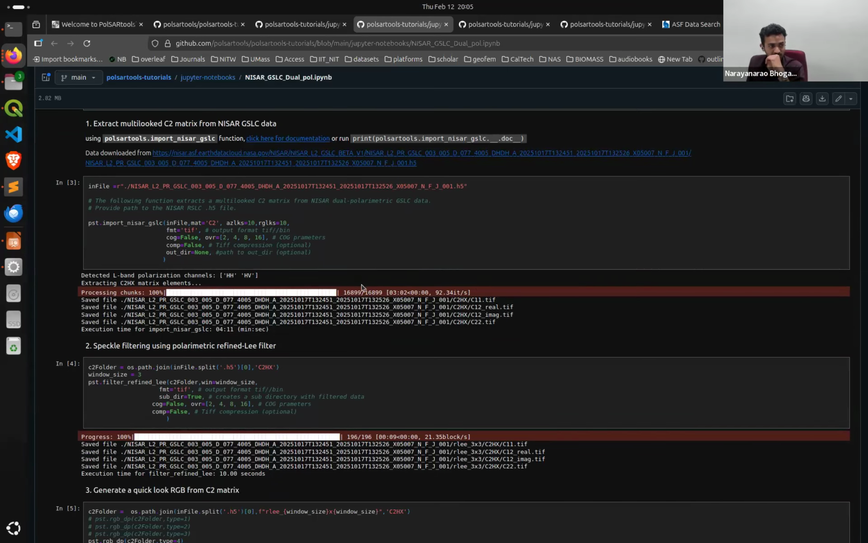As I mentioned about chunk-based processing, here you can actually see we are doing 512 by 512 chunks. It's like 16,000 chunks processed in parallel based on the number of cores in your processor, so that it will be fast. Then it will generate a polarimetric data set, which is independent of any sensor you're using.